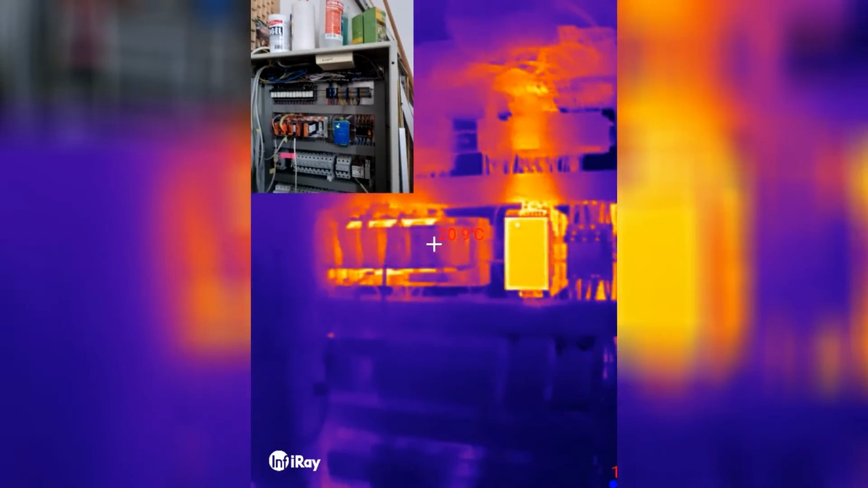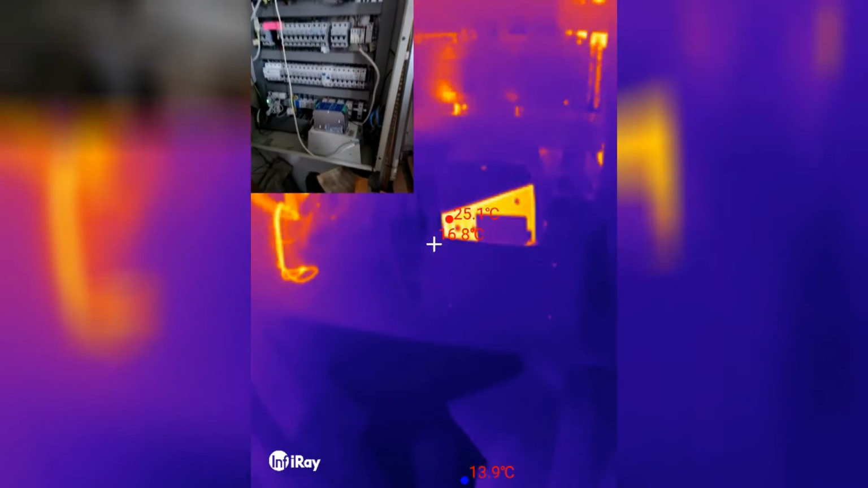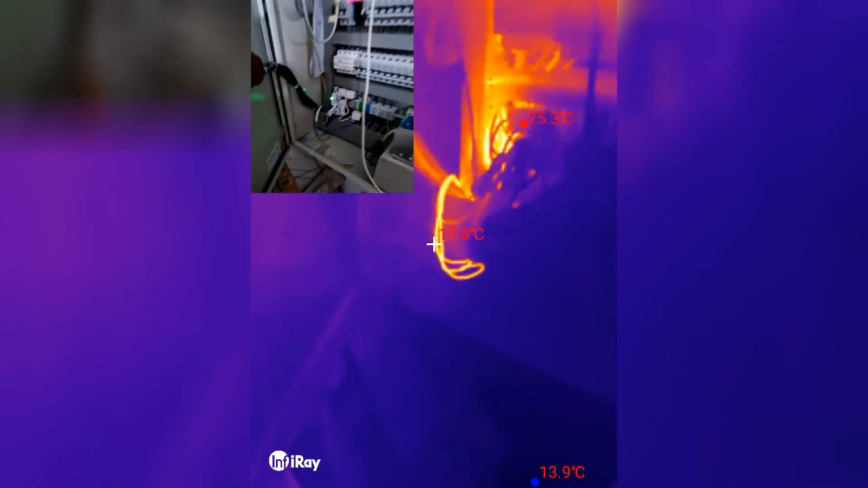Let's look into... Oh, yeah. The power supply, the PLC is hot. There is more... Well, that's just reflective. Oh, there is some high current stuff there, but it's only barely warm to the touch. I think, I have no idea what that is. There is some high power stuff here. Oh, but that's so cool.